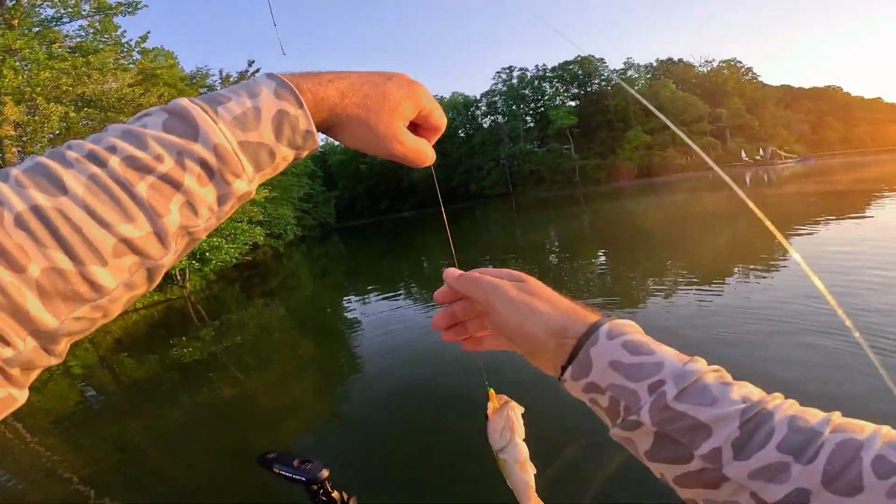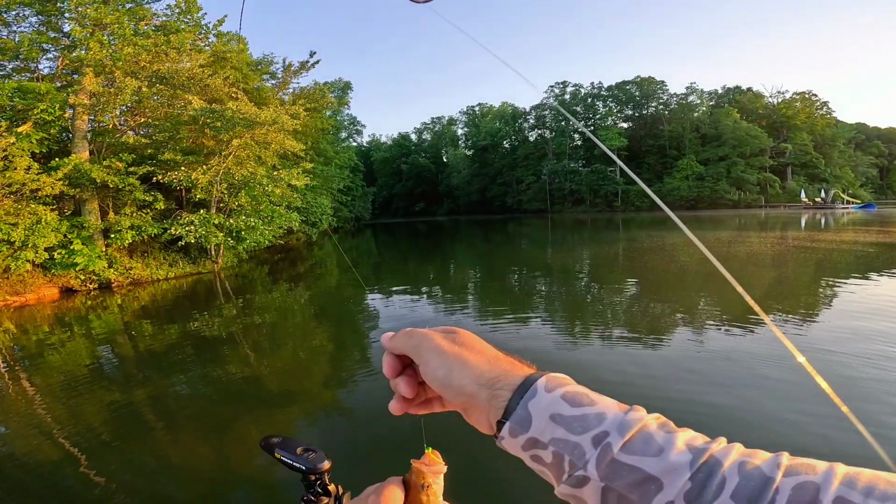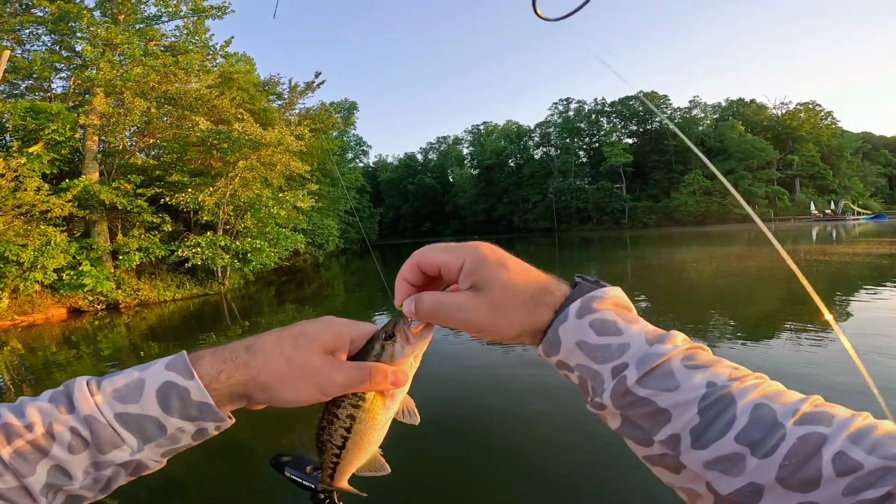It's just a little bass. The big one tried to come up and eat him too.